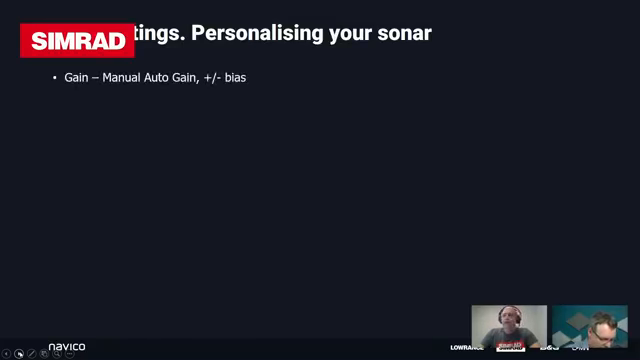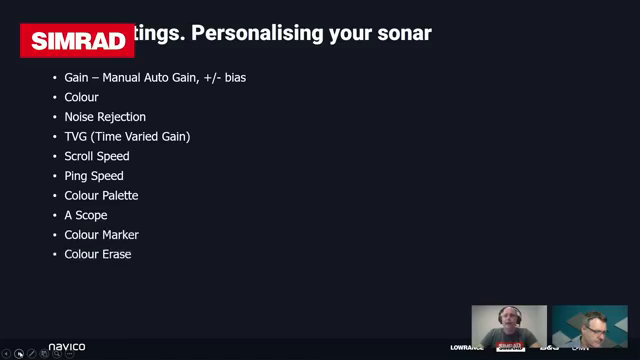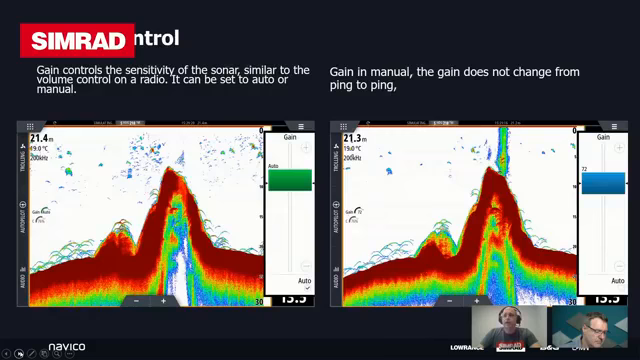So we'll cover our gain controls. We've got a manual and auto gain with a biasing function. I'll talk about that in a minute as well. Our color controls, our noise rejection, time variable gain. I'll go into a little bit of detail about what that acronym means. How to control your scroll speed and your ping speed, as well as our color palettes, and there's a variety of those. I'll talk a little bit about A-scope and our color mark and color erase features. And then I'll finish up on bottom lock and zoom split screens.